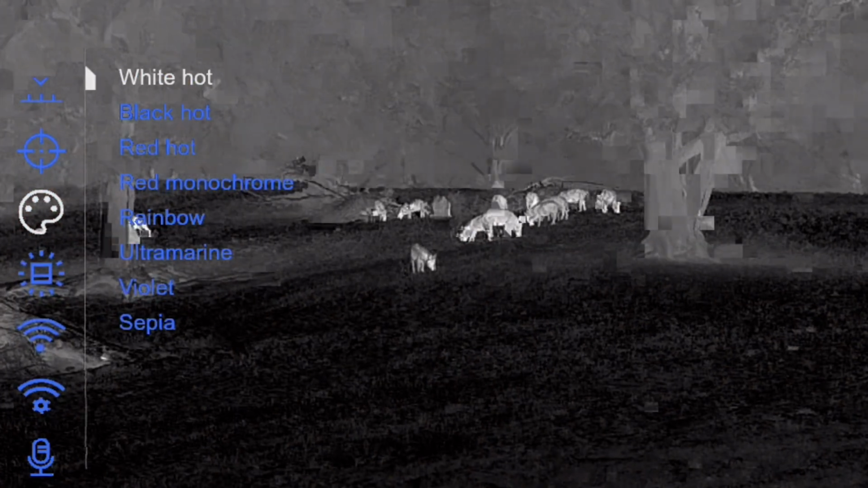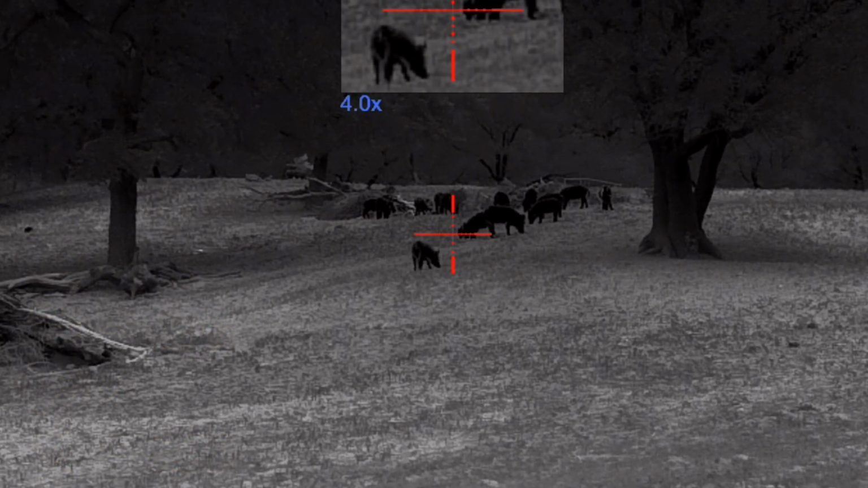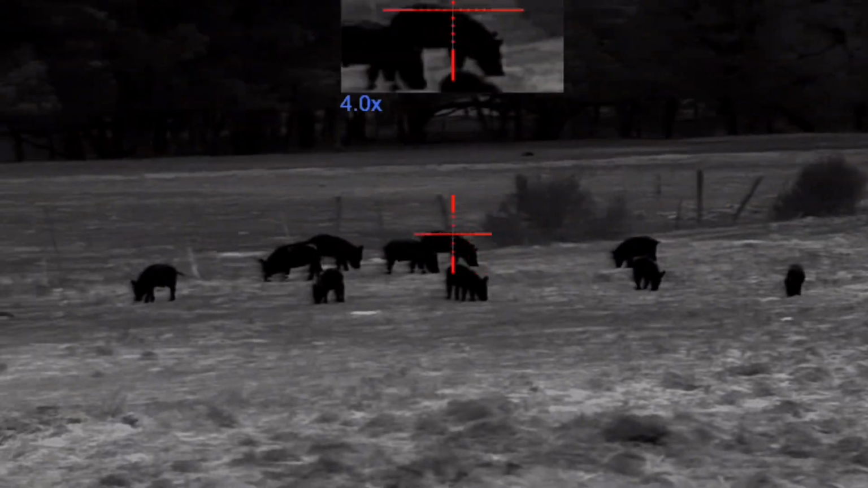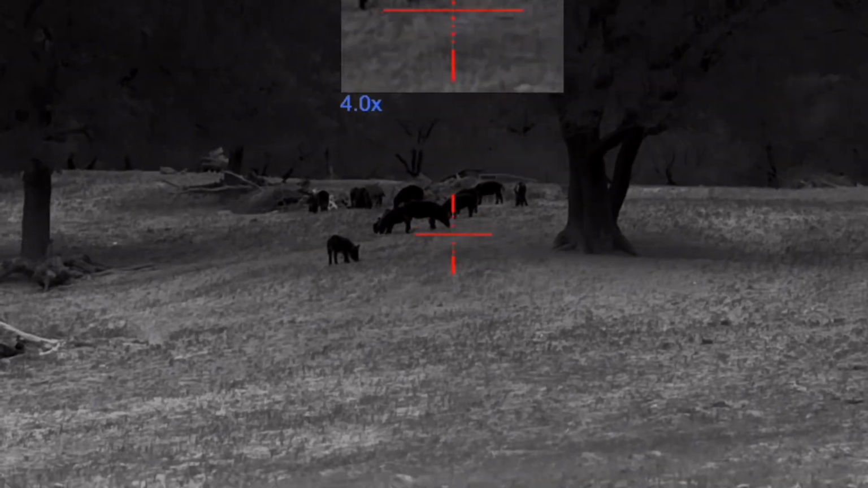Another thing that we noticed is that we really didn't have to tweak the settings much through the night. You really kind of set it and go. We found that on the other units I was constantly having to adjust contrast, things like that. This one seemed pretty steady all across.